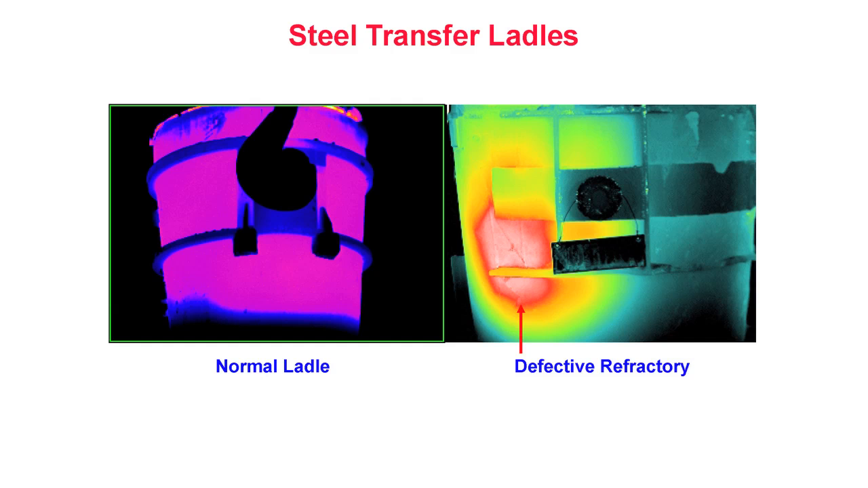Steel transfer ladles. Thermal imaging is also useful in detecting thermal deficiencies such as refractory breakdown in large vessels. On the left, we see a refractory-lined steel transfer ladle at work in a foundry. The thermal image shows a uniform temperature gradient across the surface of the ladle with no pronounced hotspots. However, the ladle on the right is a different story. A large hotspot here indicates refractory breakdown within the lining of the ladle.